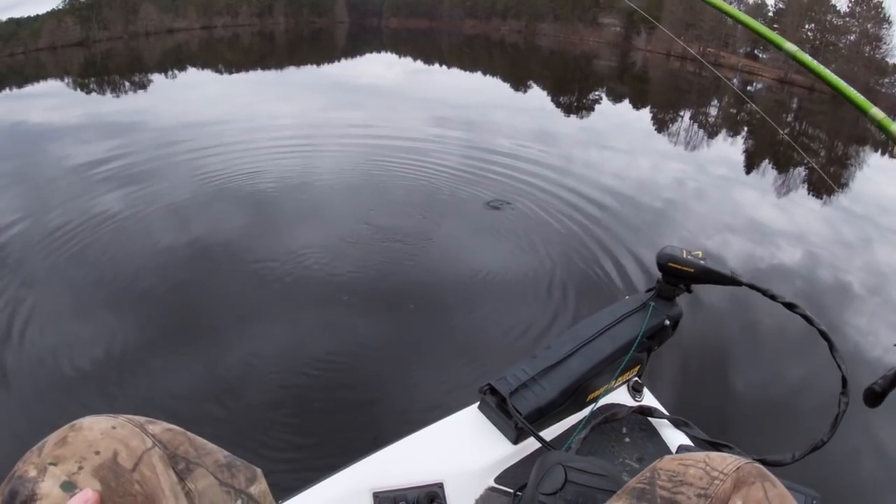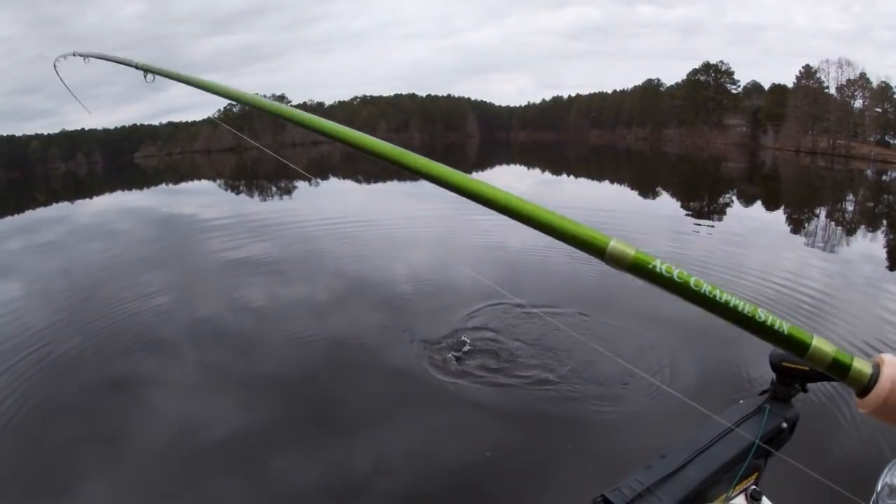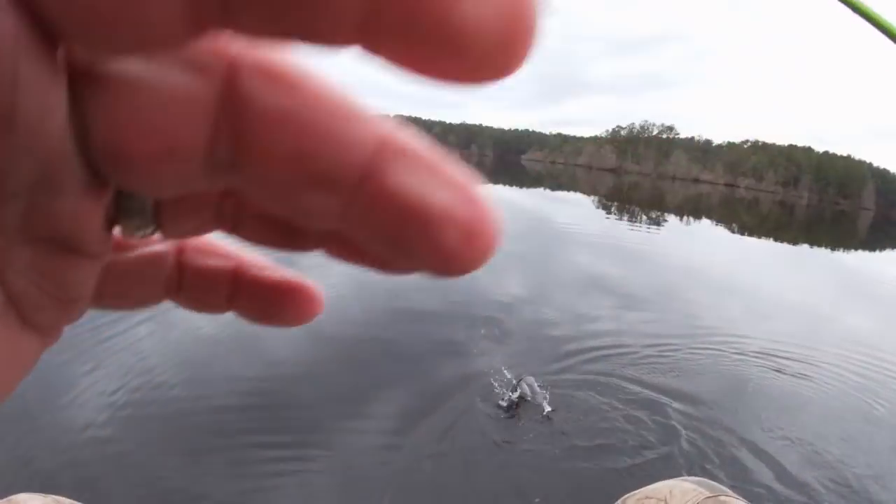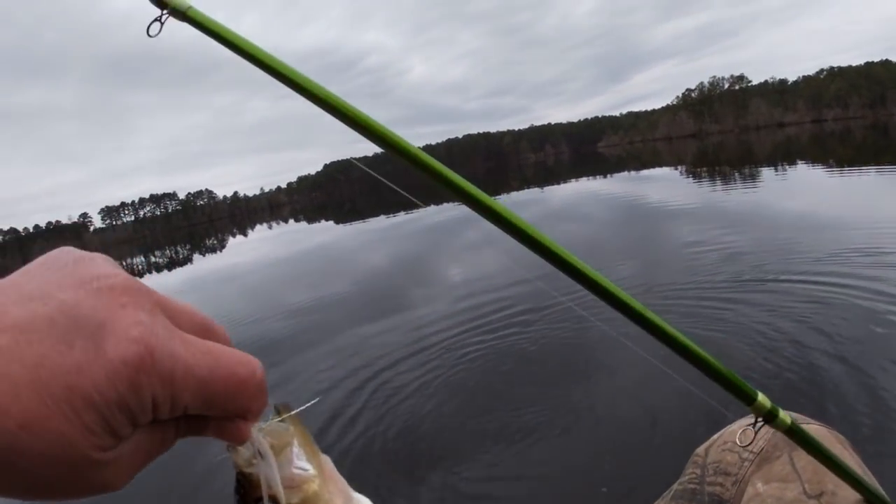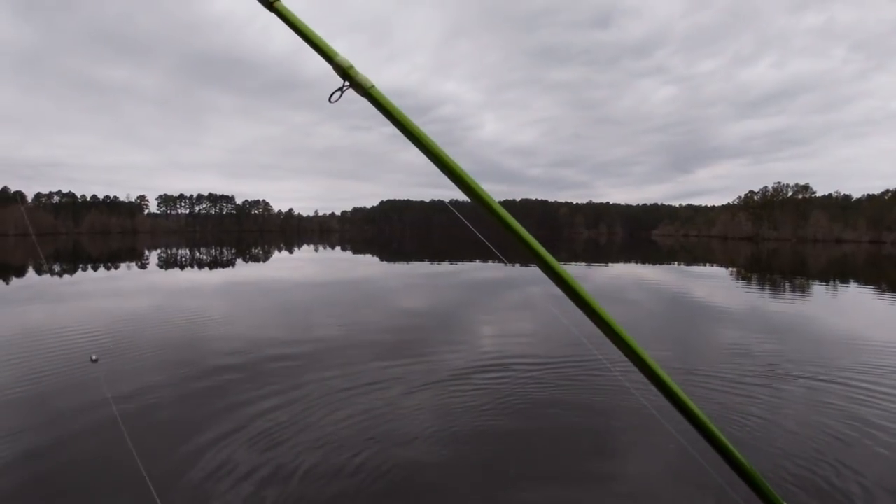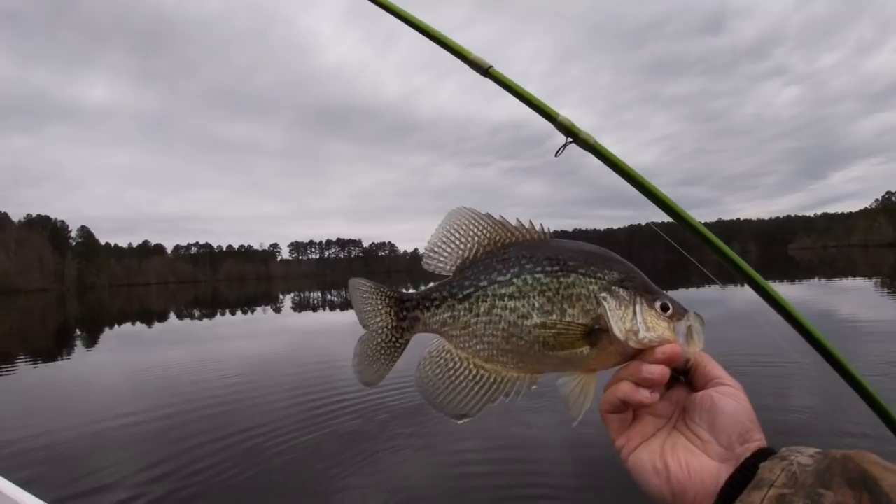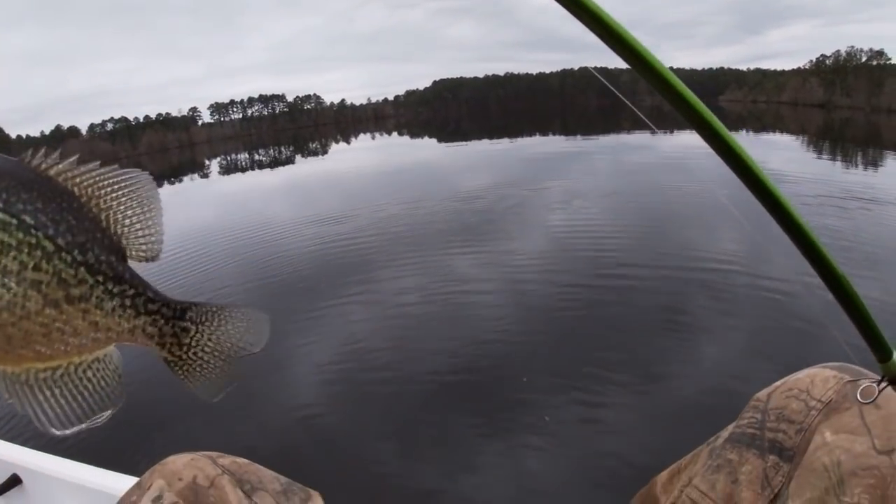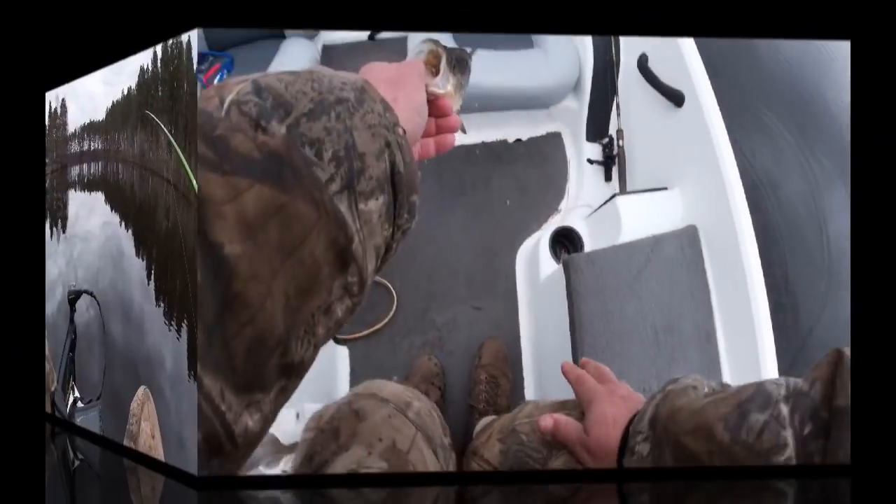Ooh, doggy boy. 45 degrees and slab daddies. Good gracious. Look at that crappie, y'all. Woo-wee. That's a good crappie. Y'all take a drink. Yes, sir. Oh, I'm sorry, y'all. That's a crappie right there. Good gracious of life. Ooh, doggy. That is a nice crappie.